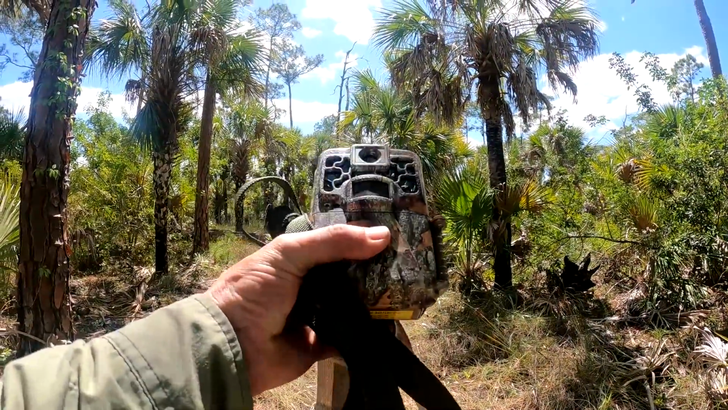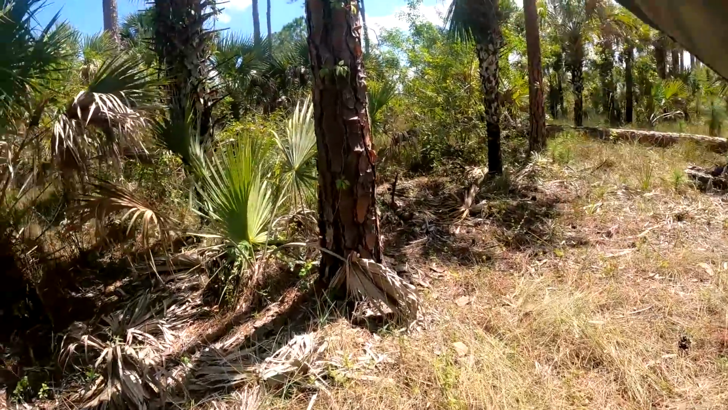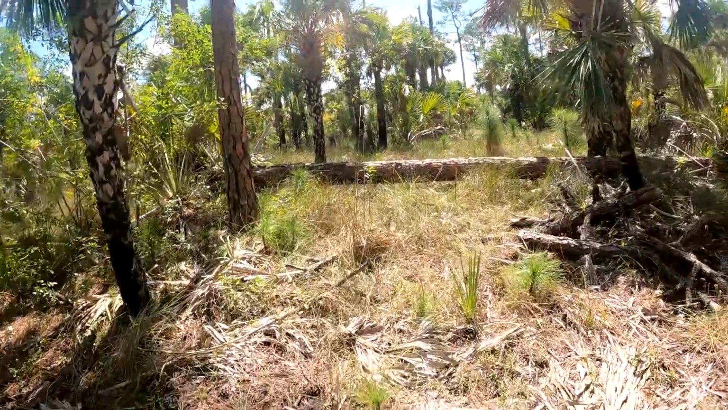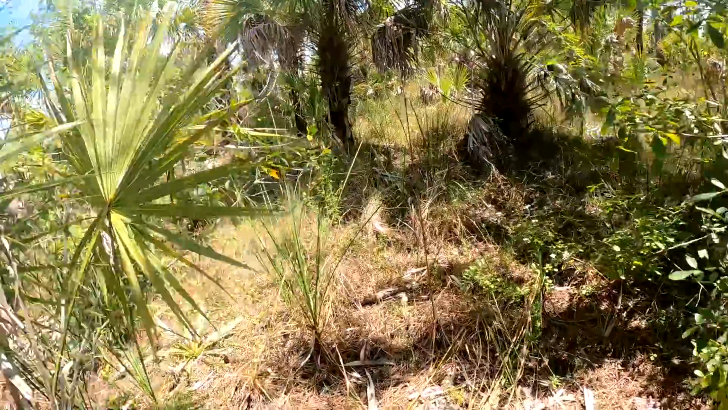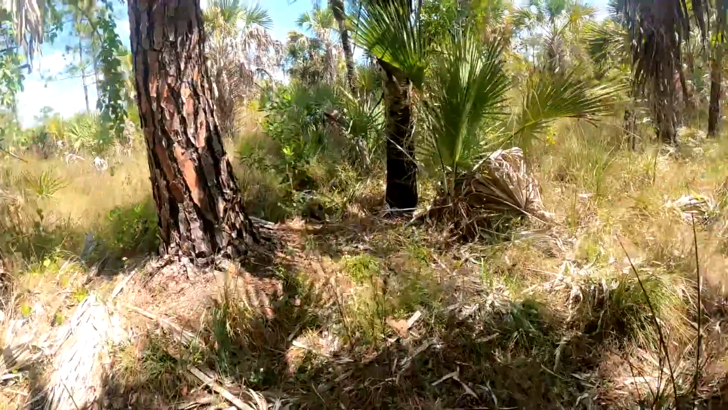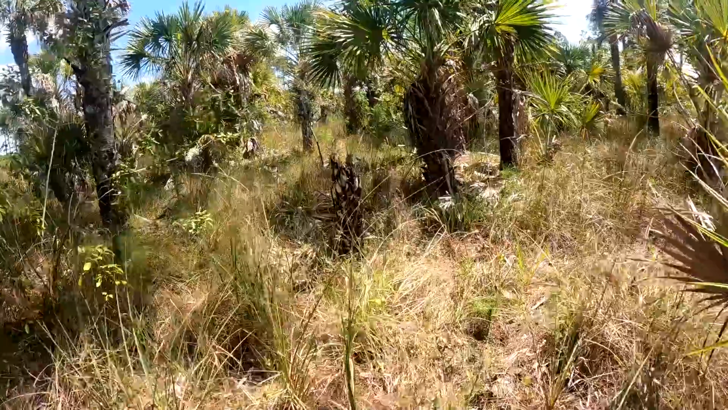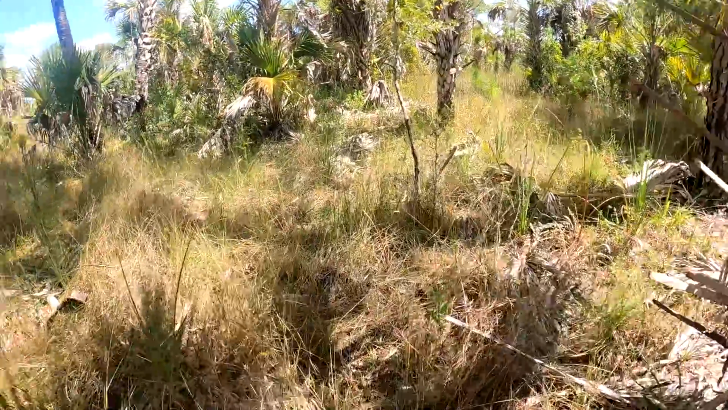But with 602 videos, I think it's time to move this camera. I am going to go back towards the Fakahatchee Strand. There's just nothing out here in this Picayune Strand that is going to attract animals. It's a huge piece of land, but it's all the same. It's just this high grass, these cabbage palm trees, pine trees. There's just nothing to really draw animals into a specific area.